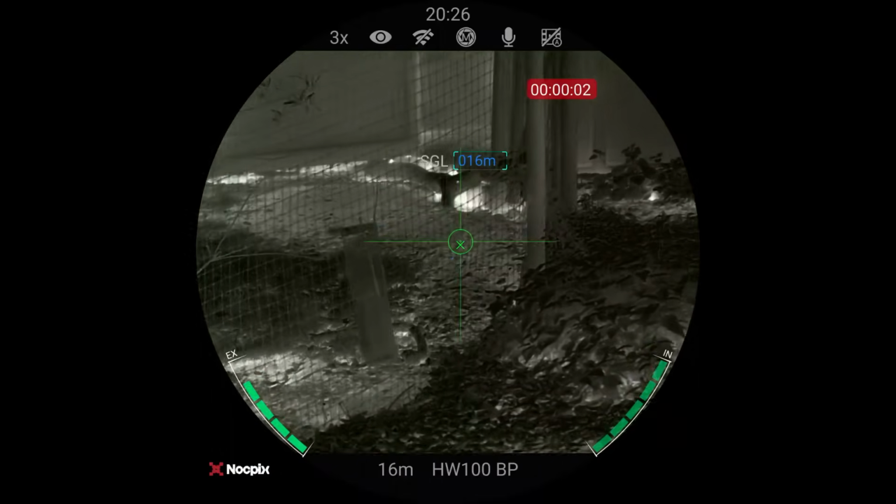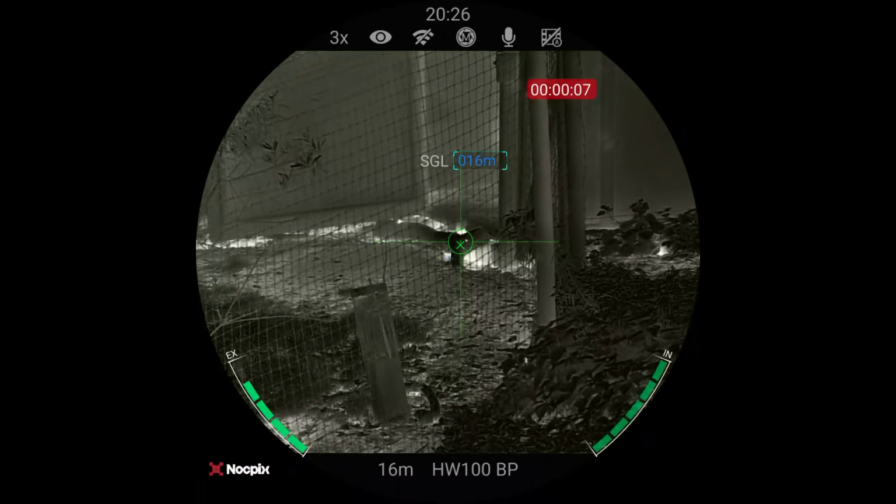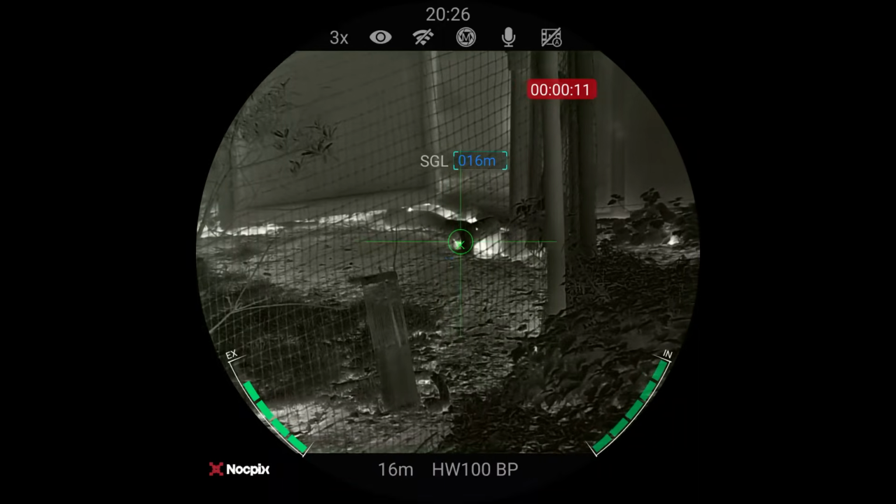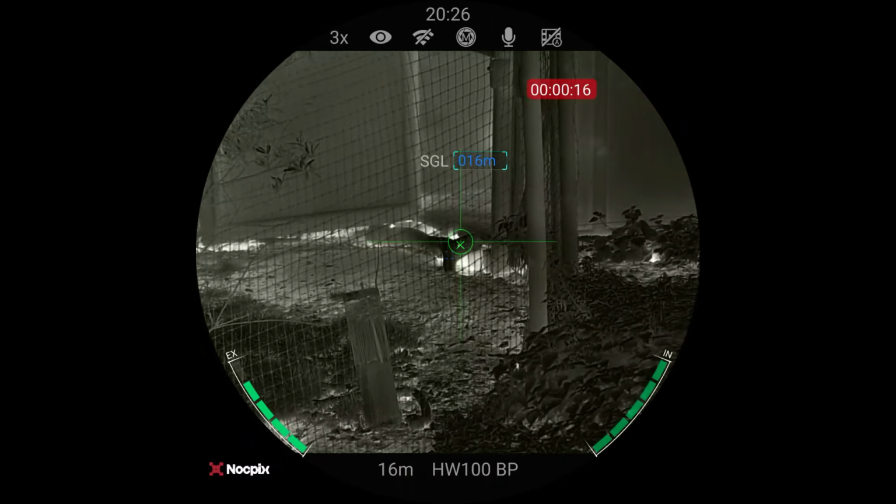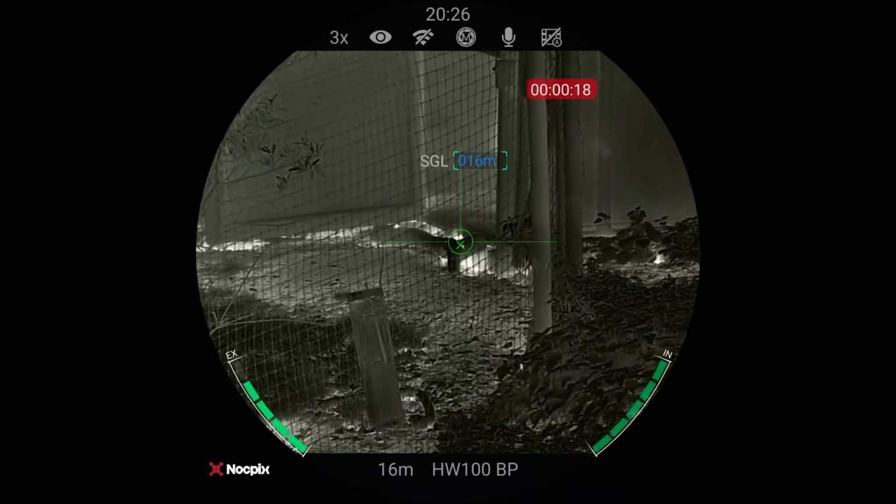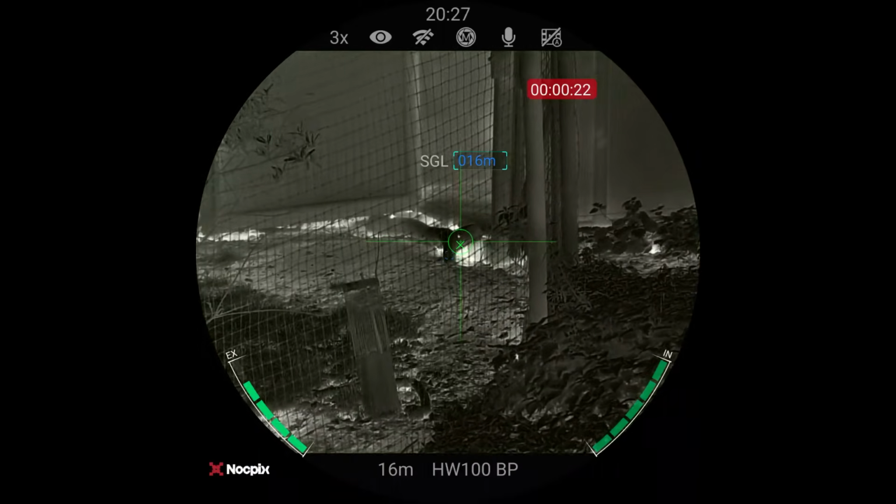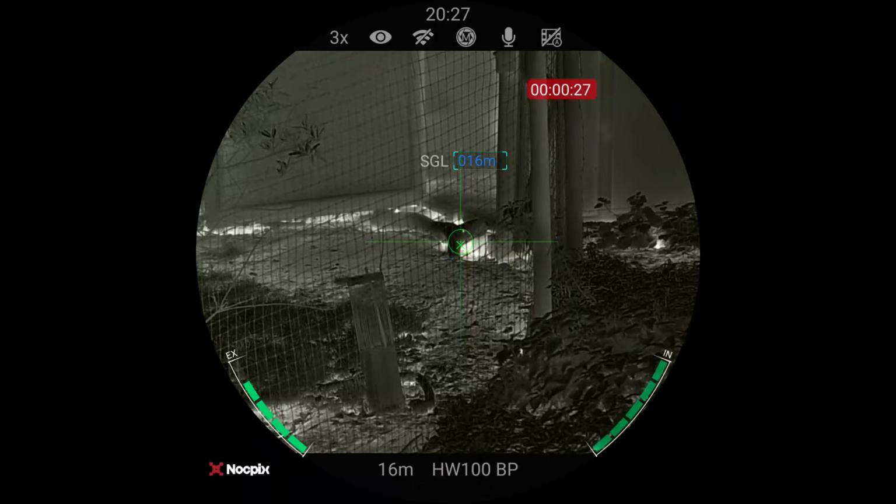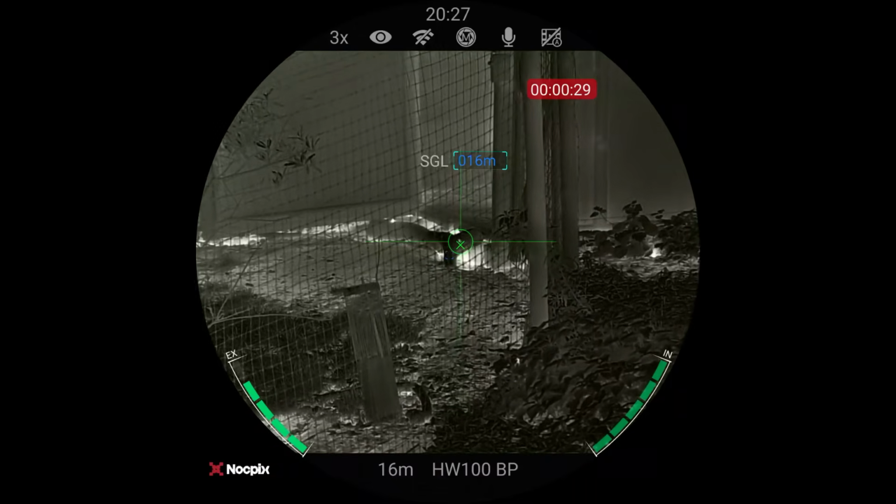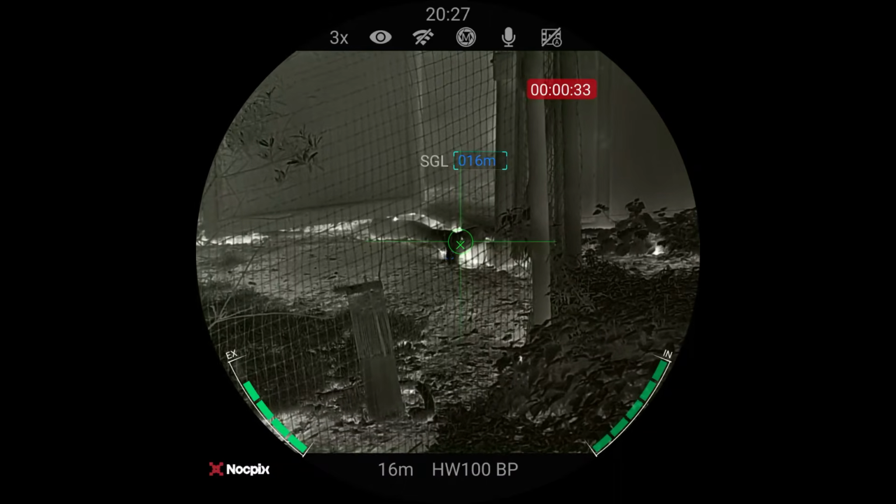Now, one of the great things I've just discovered with this, you see that little spot there, that's a shot that I've just taken at a bit of log, just to test the zero really, and the accuracy of the rangefinder and ballistic calculator, and that's almost exactly where I was aiming. So that little bit of residual heat on the pellet as it's zoomed up the barrel and warmed itself up, you can see it there.